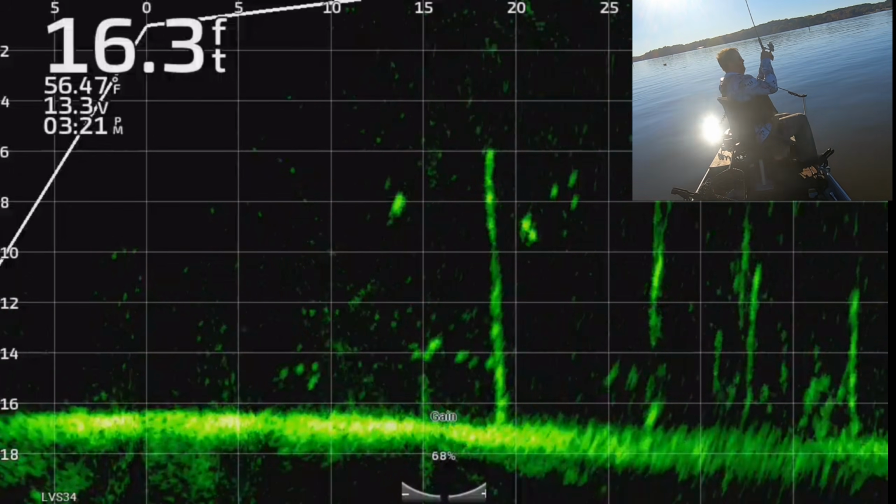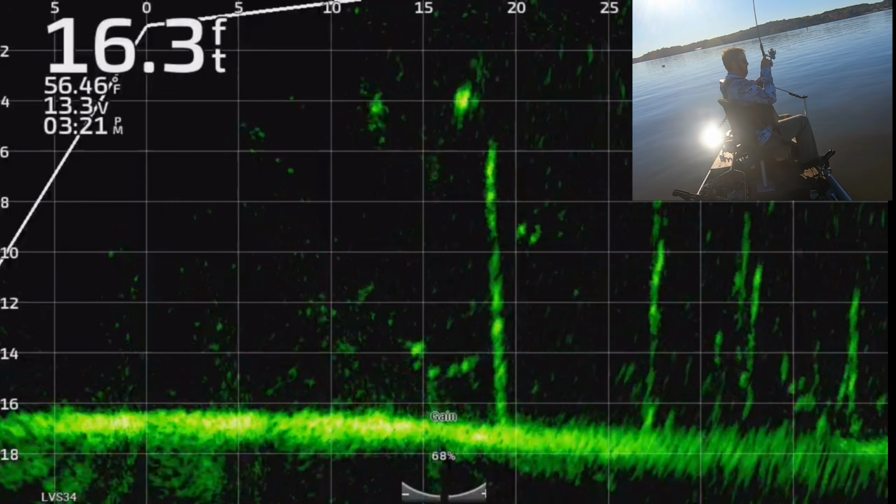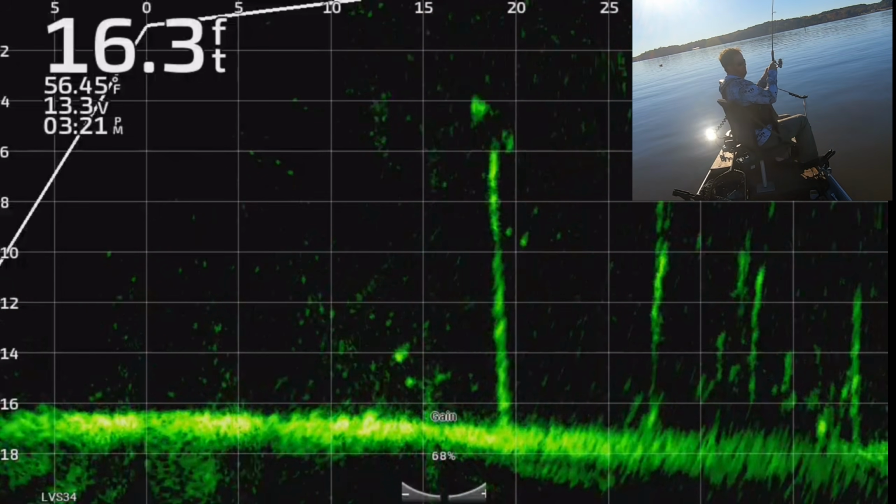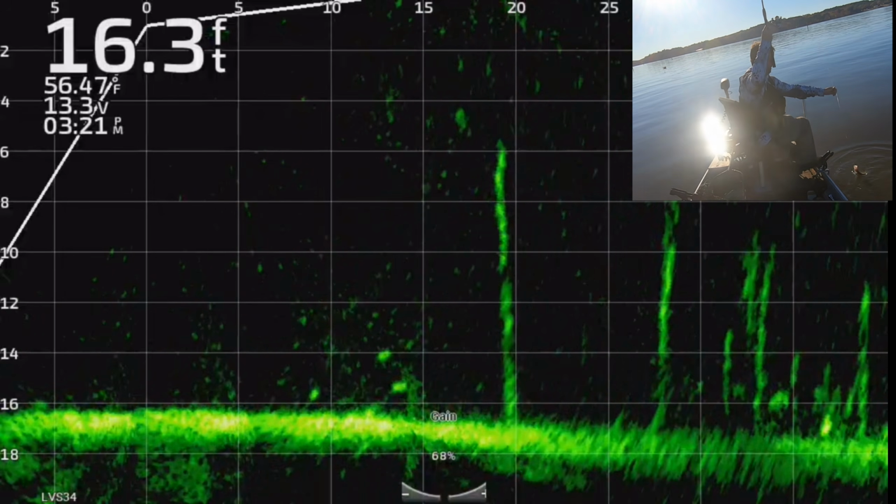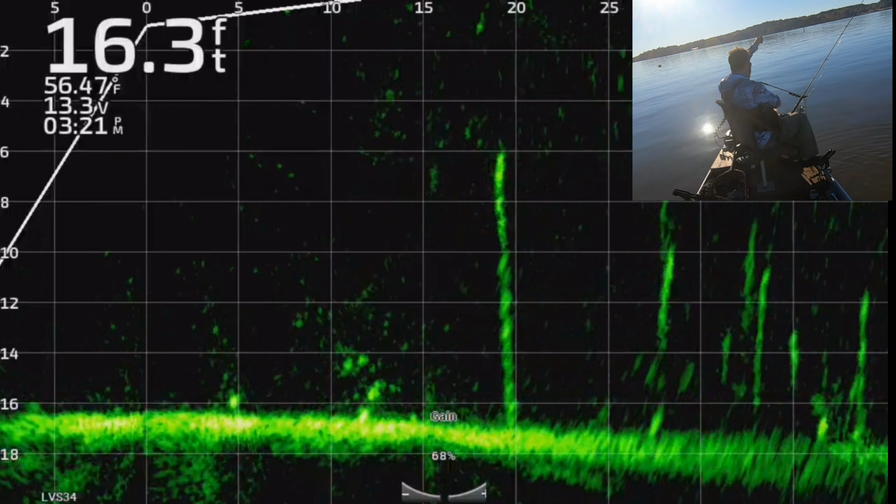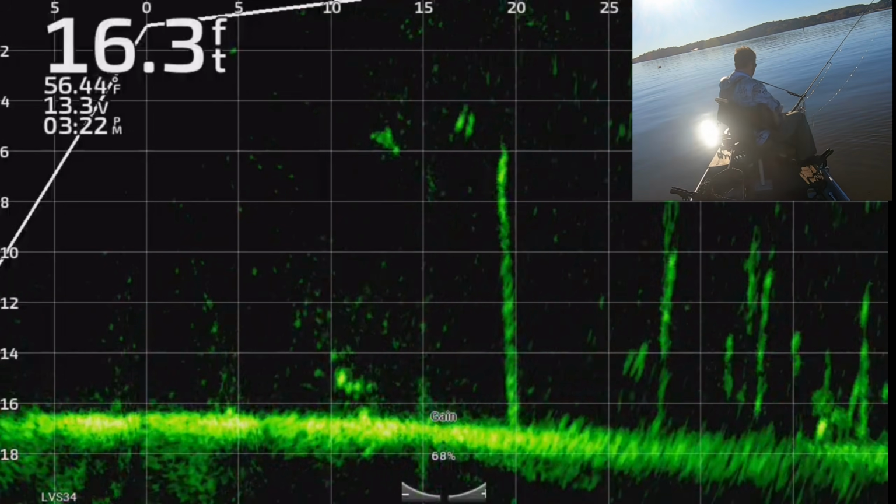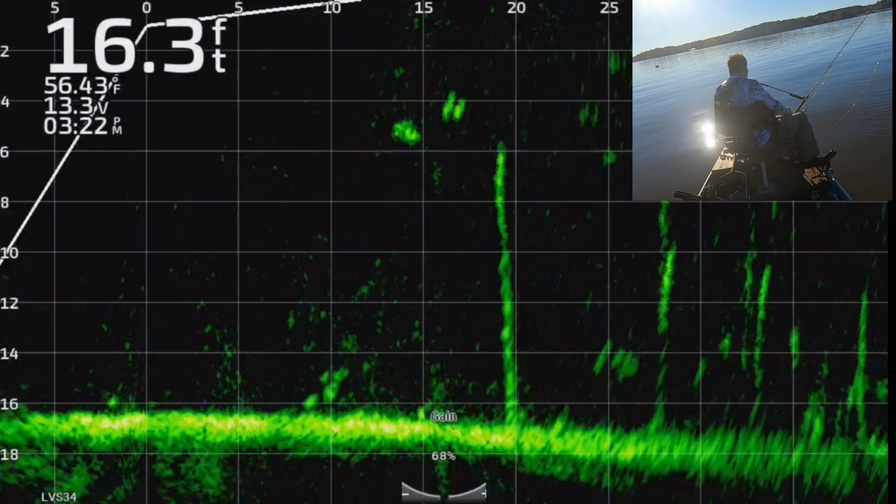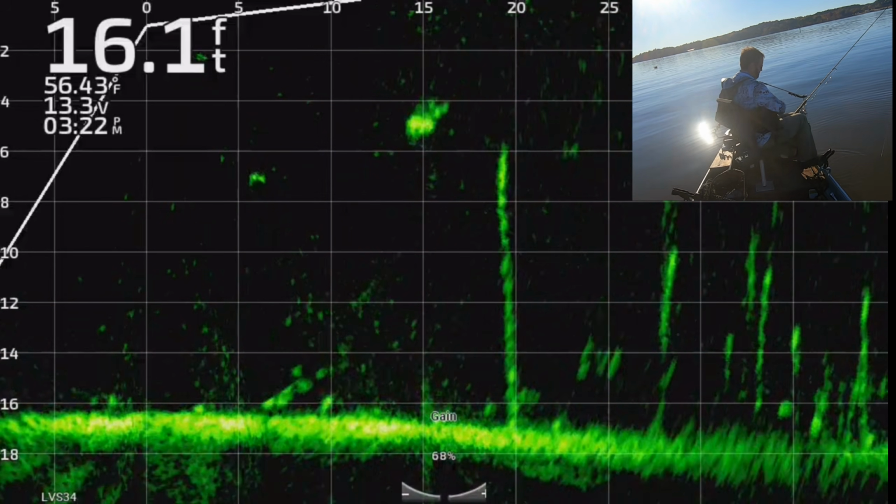There he is. Ooh, that's a good fish. He's not as good as I thought he was. Yeah, not a good fish really at all. He'll eat. Let's see. He's like a 9-inch fish. He sure did fight for a second there.